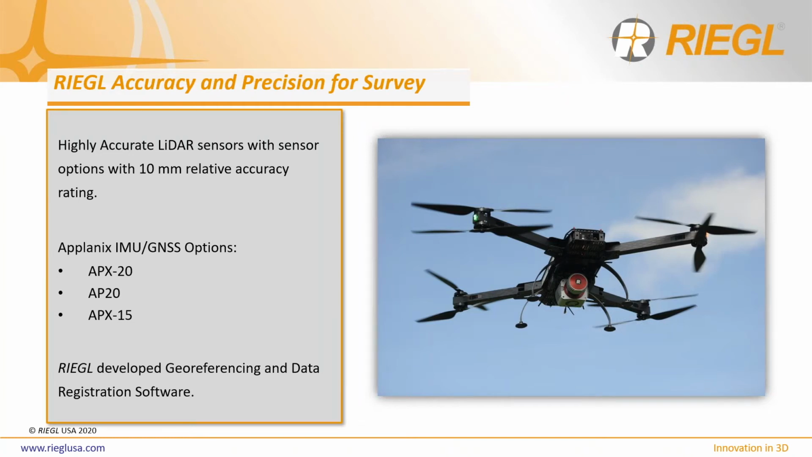To deliver on accuracy, RIEGL has teamed up with Applanix and created integration solutions for the APX-20, AP20, and APX-15 Applanix IMU types for UAV LiDAR application. These IMUs are highly accurate and precise with a 200 Hz sampling rate. Applanix GNSS antennas, the AV14 and an option for the AV18, are also used to provide external reference to determine position for the IMU. RIEGL also recommends for best trajectory solution that a base station be utilized for your LiDAR projects.